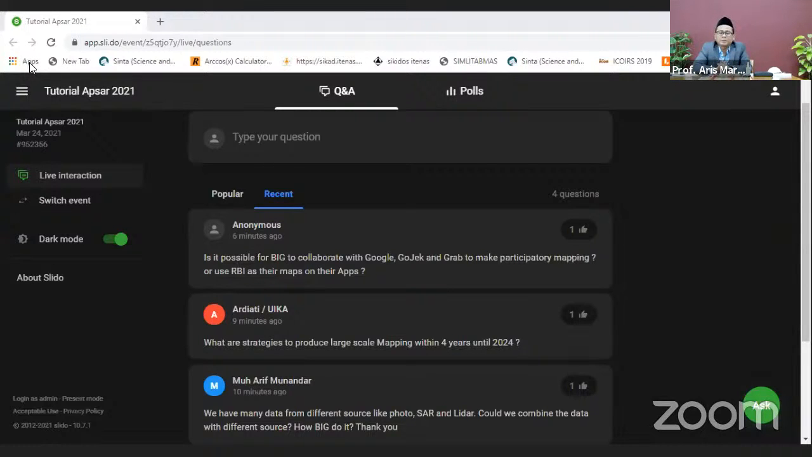But if it is the basic map, the base topographic map, this is part of the government regulation that the base map should be owned and created by the government. So we should create this, as this is part of the secret of the nation. But for sure, for the thematic map, we can cooperate with Google, Gojek, and Grab.